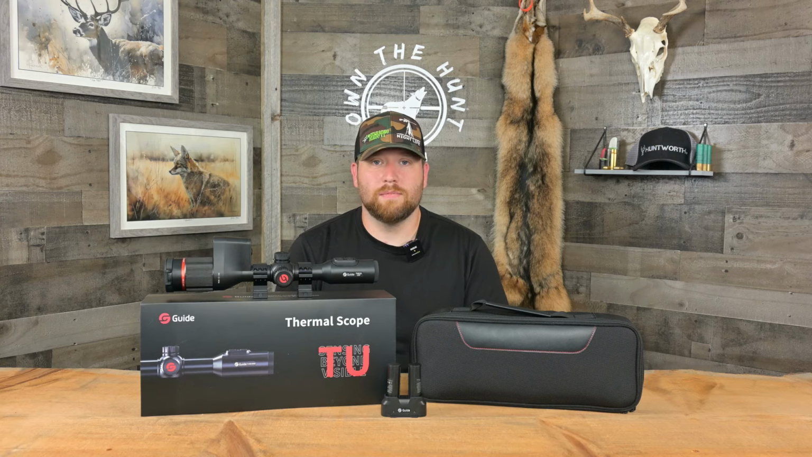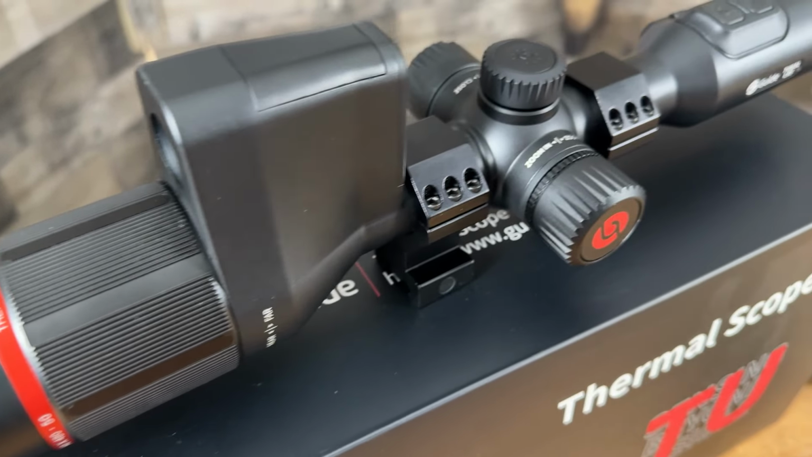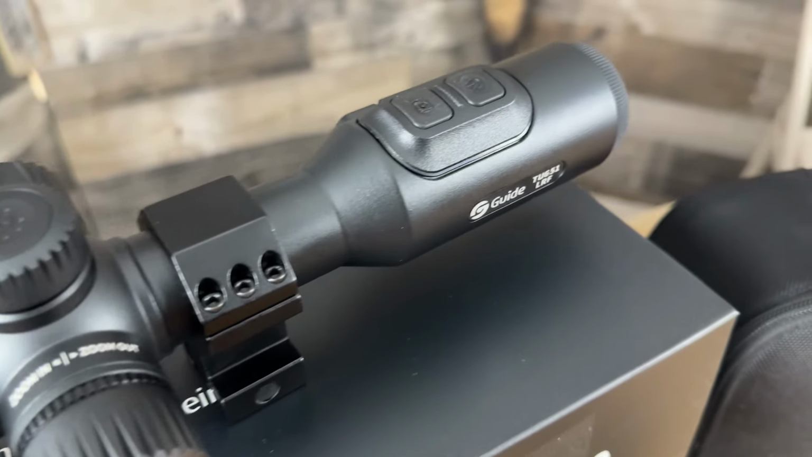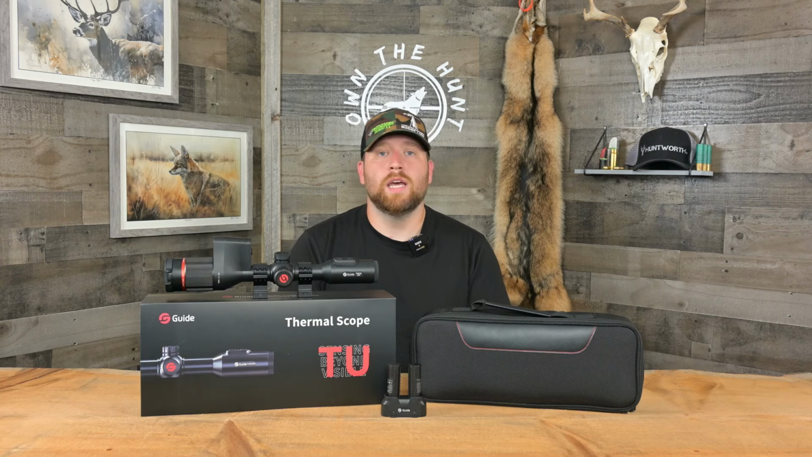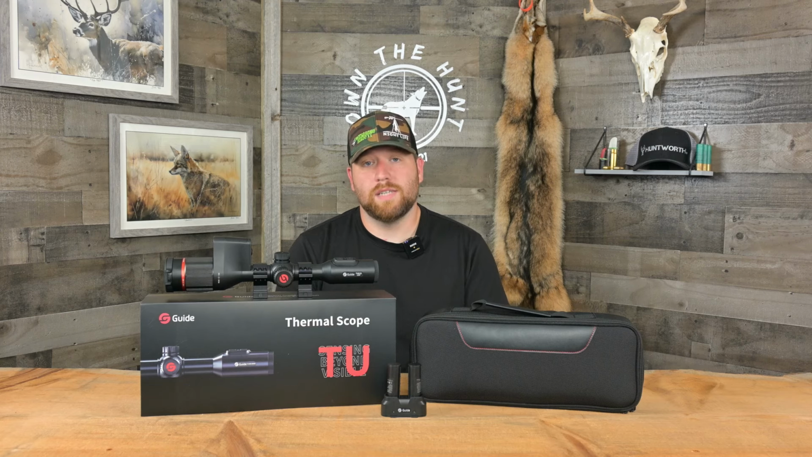I'm pretty apprehensive sometimes about reviewing scopes and thermal optics that I've never really heard of and don't know much about, right? So you've got your big three out there: Pulsar, iRay, AGM. Those are kind of your big three. Obviously, you can't dismiss Envision, a US based company, as well as I would say Rix is joining the market, and they are, you know, small, but people are starting to hear about them a lot.